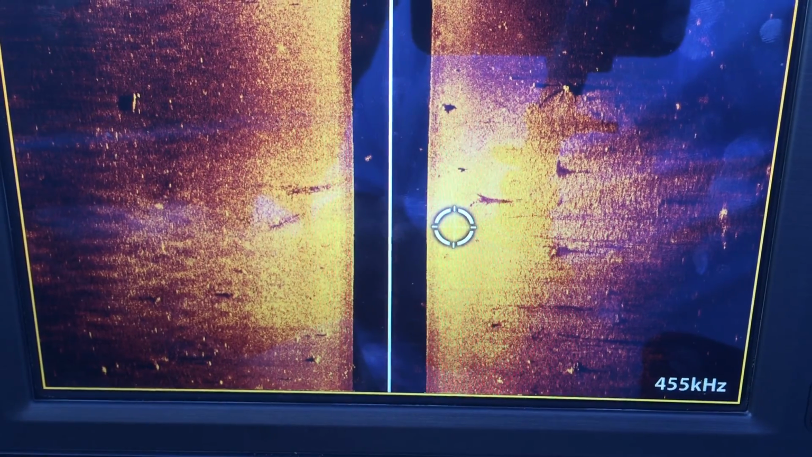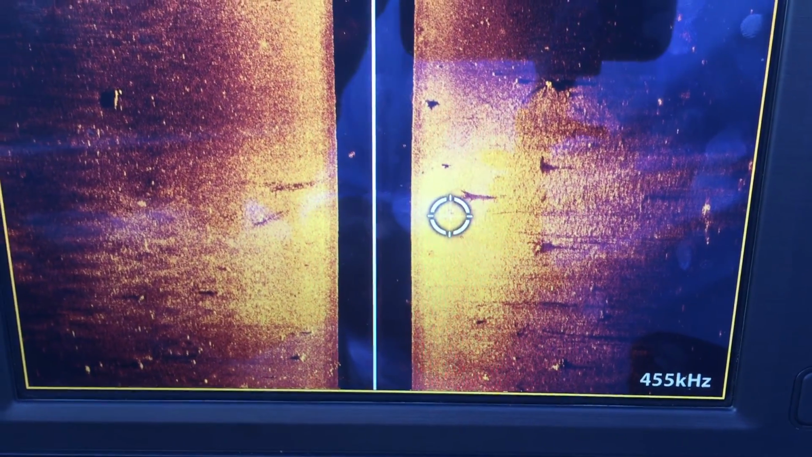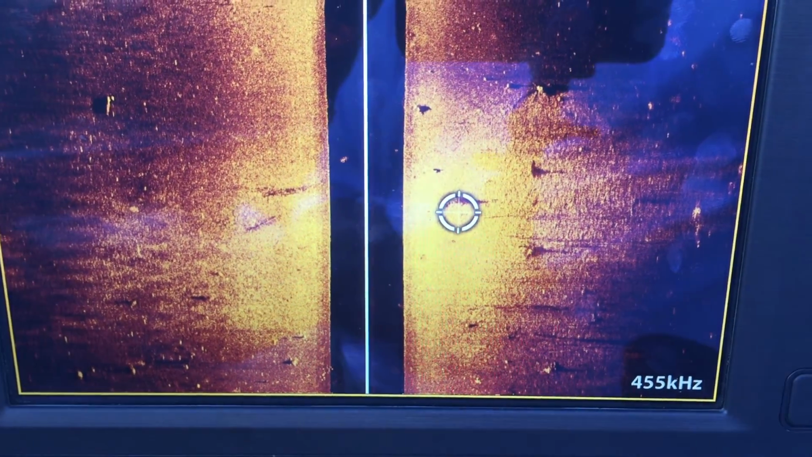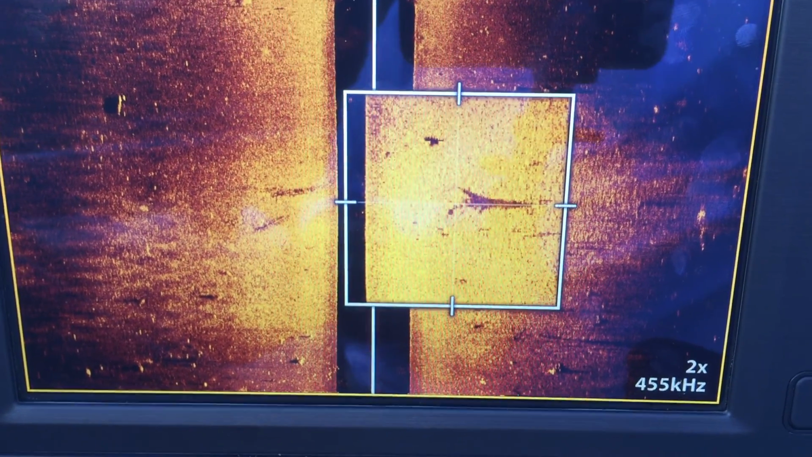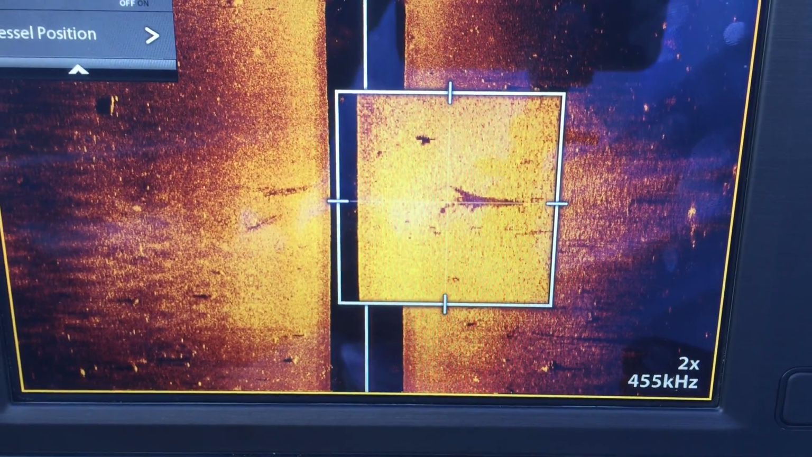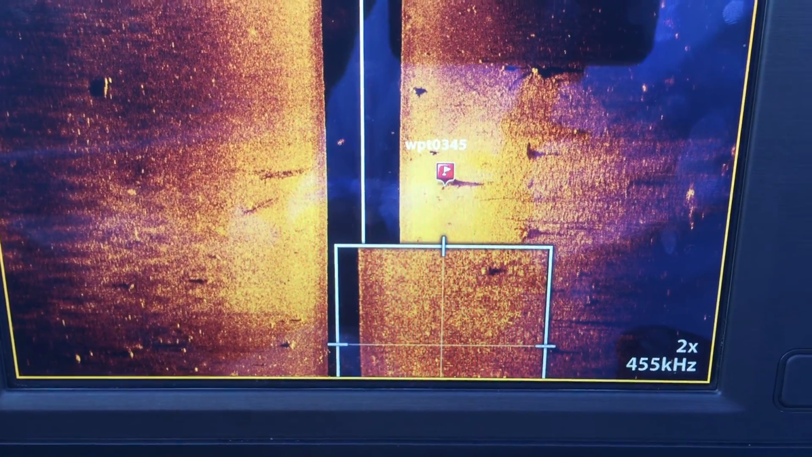And there's a couple of targets on here. Looks like a pretty nice stump. Zoom in on that. Okay, pretty nice stump by looking at the shadow there. So let's mark a waypoint on it. Okay, and let's exit out of the zoom box. Okay, so there we go.